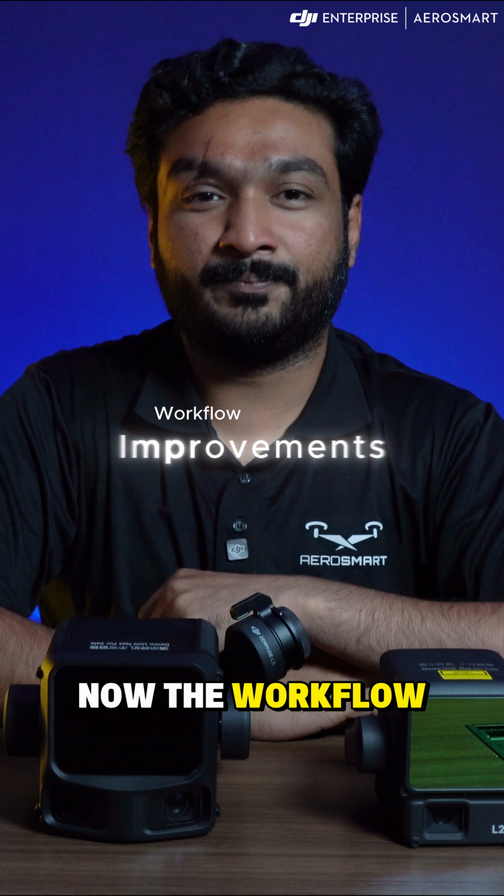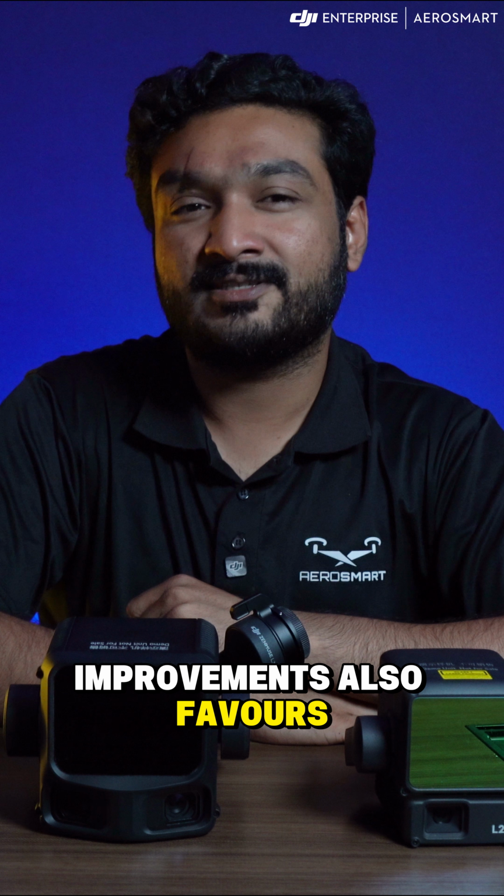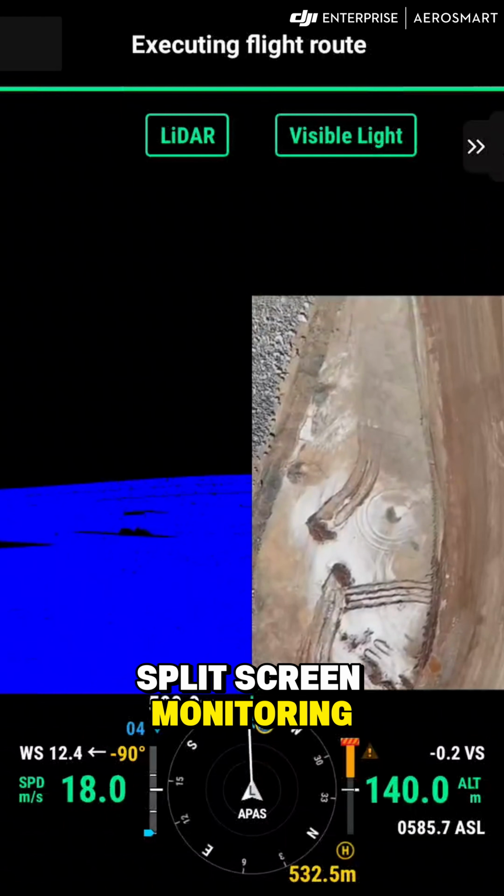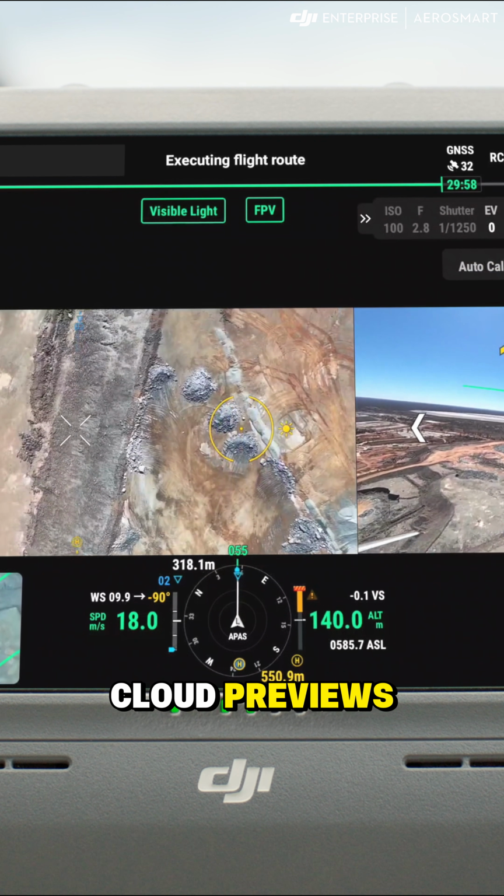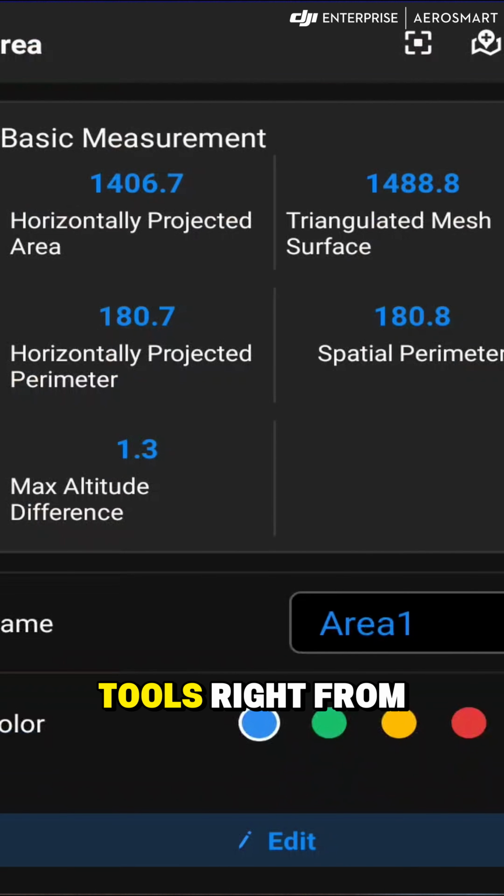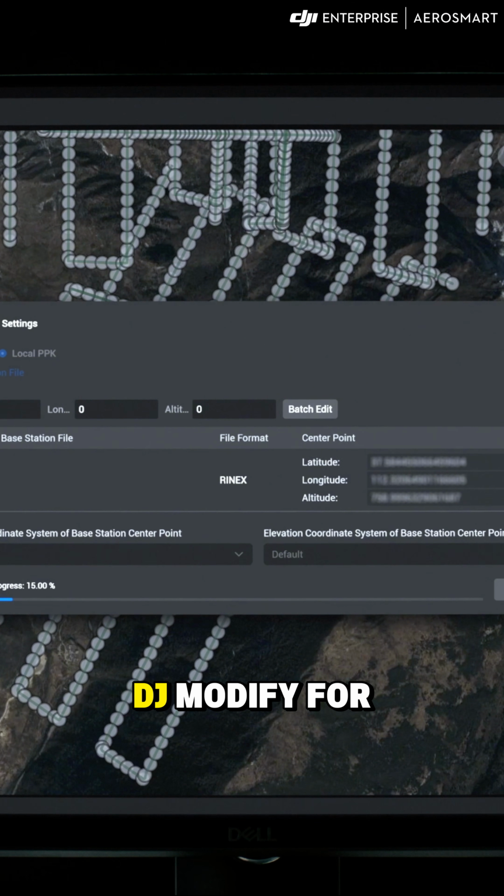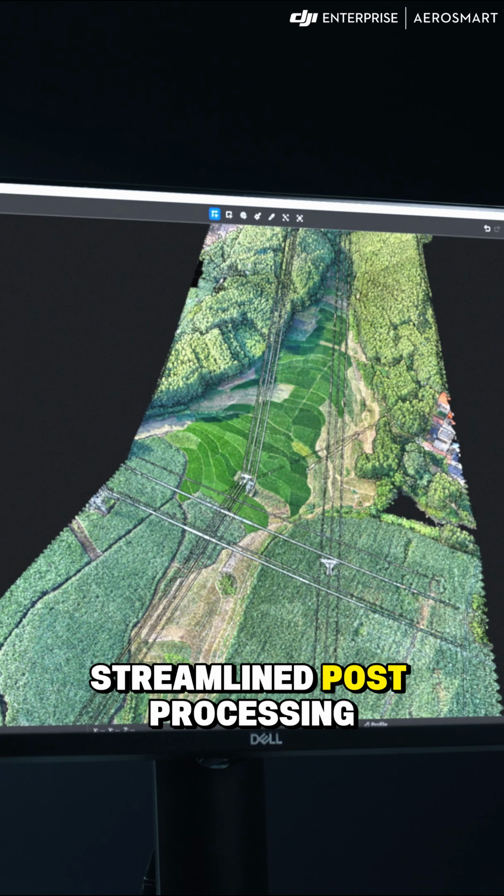Now the workflow improvements also favor the L3. It offers smart flight recommendations, split screen monitoring, real-time point cloud previews and faster measurement tools right from the controller. It also integrates DJI Terra and DJI Modify for streamlined post-processing.